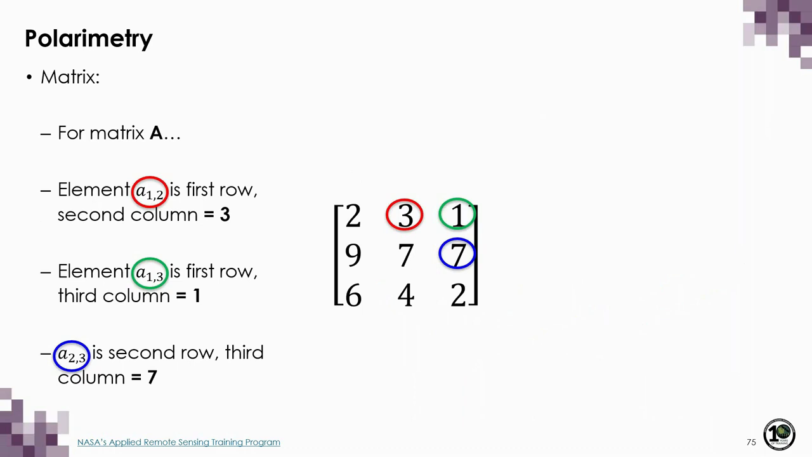When referring to a specific element of a matrix, we identify the row and then the column. In this example, we're looking for element 1, 2, shown in red. That would be the first row, second column. In the second example shown in green, we're looking for the element stored in the first row and third column. And in the example shown in blue, we're looking for the element stored in the second row, third column.